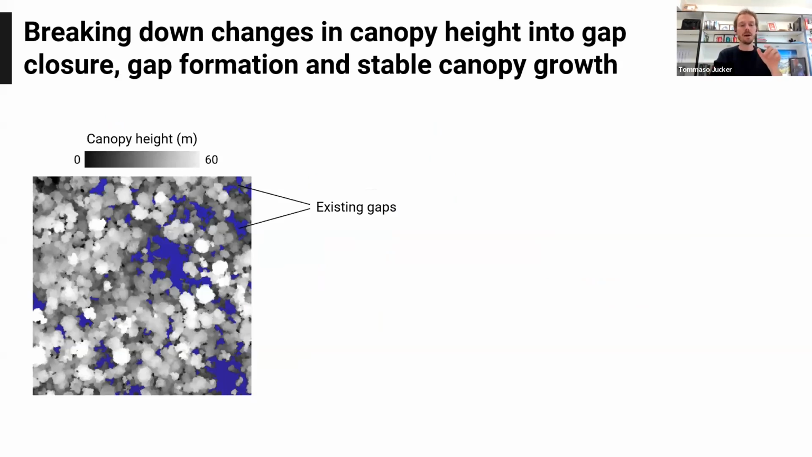And we can dig a lot deeper into this data to get a better sense of exactly what's going on. I told you that those were just average changes in the canopy, which might well include areas that have new gaps or tree falls or whatever it might be.